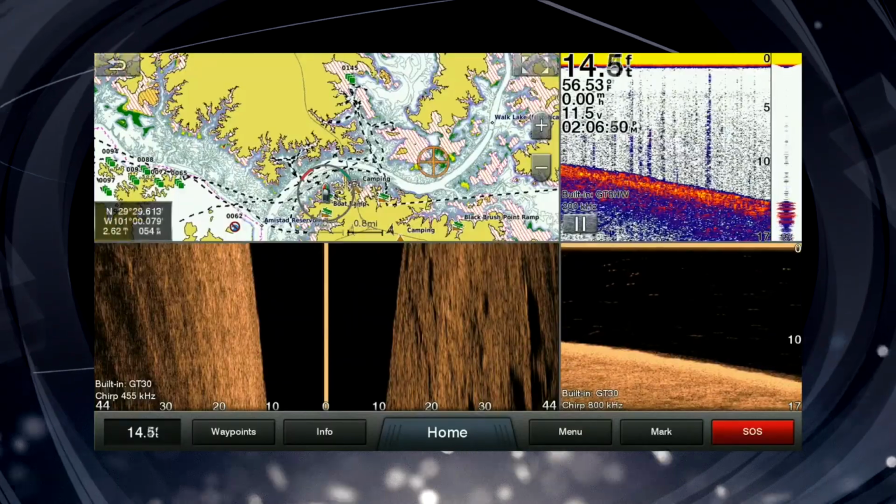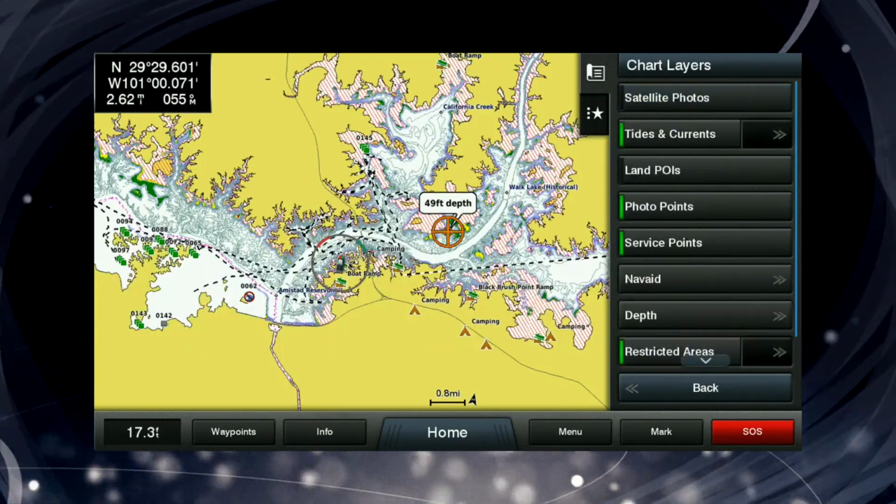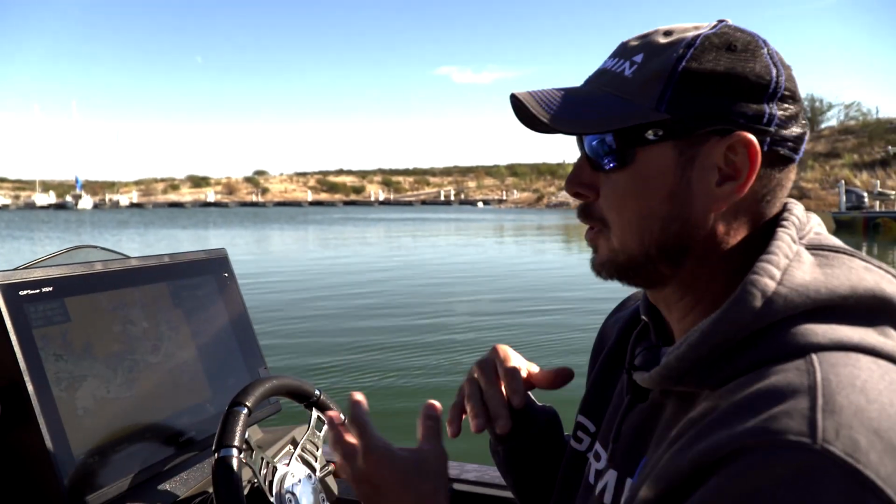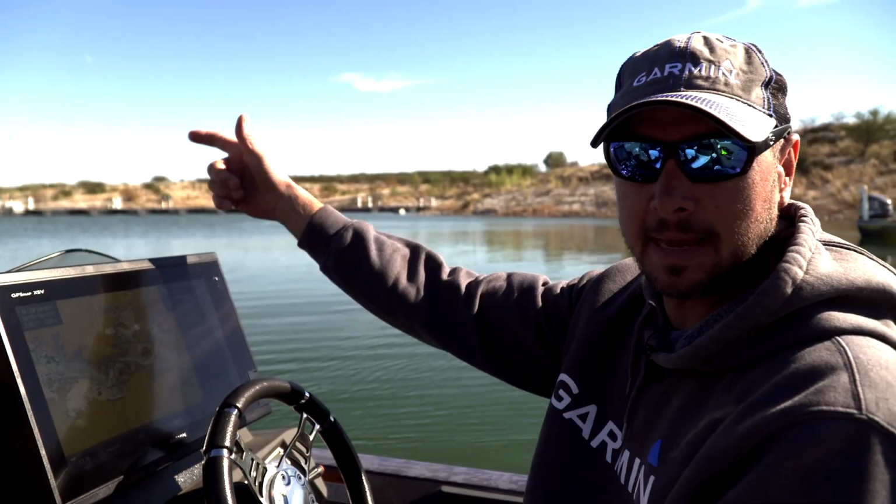First of all, just simply the mapping. Some of the things that I look for that I'm going to set up is a heading line. There's a line that you can extend from your boat. Wherever this boat is pointing, the keel of the boat, you have a heading line out there. And I'm going to set mine on the front at 100 feet, which is almost the same as Live Scope, where it's the same cast.